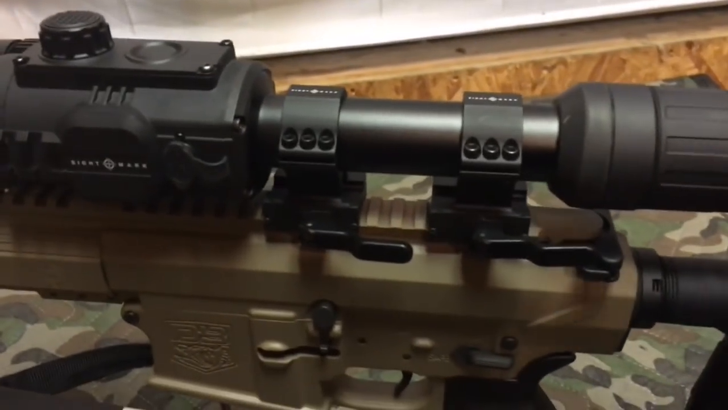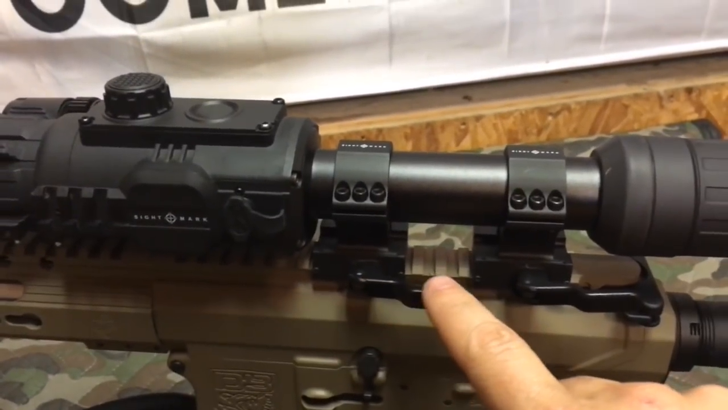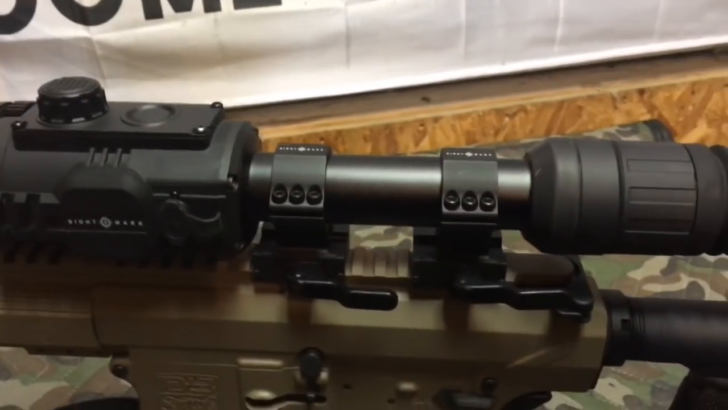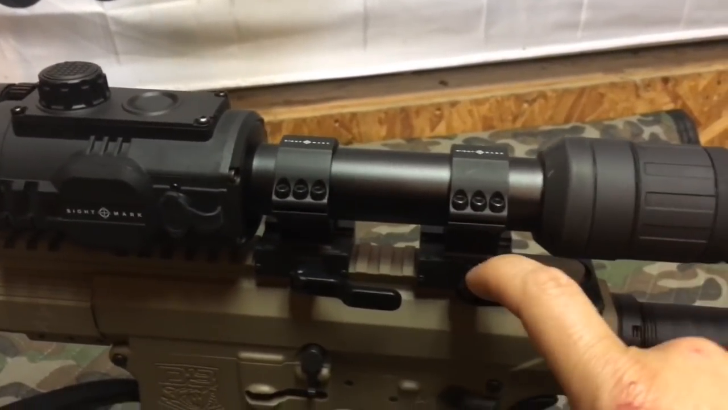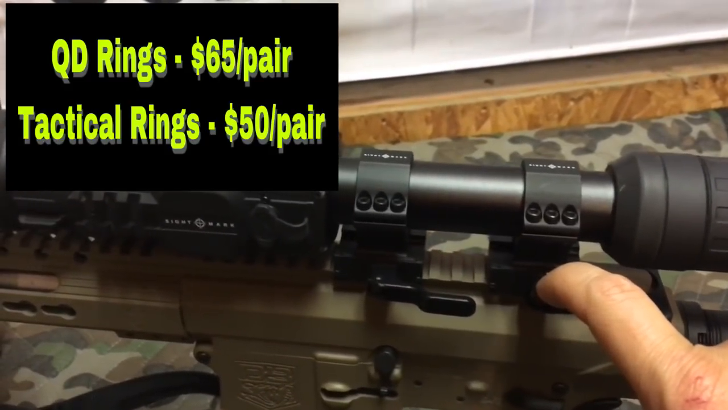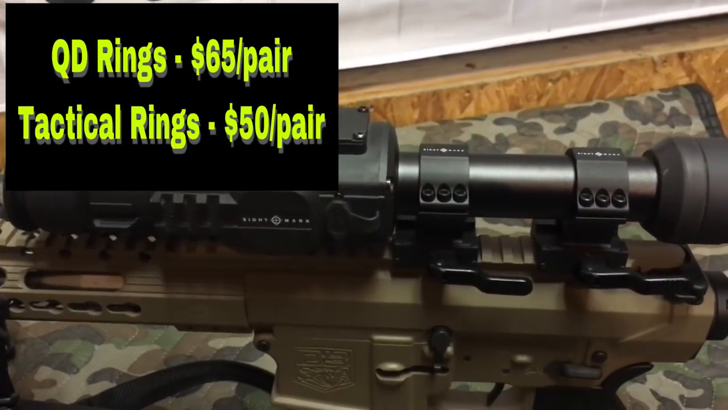Now, first of all, these are the Sightmark QD rings, a quick detach where you can pop it on and off, put it on other rifles, and put it back here onto 0 where it'll return it to 0. The quick detach rings are $65 a pair. You can also get some traditional Sightmark tactical rings for $50 a pair, and I will link to those in the description of this video.